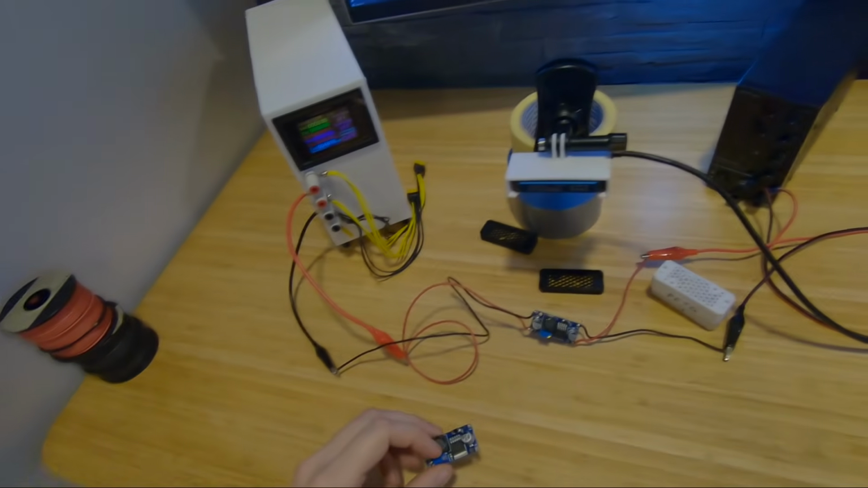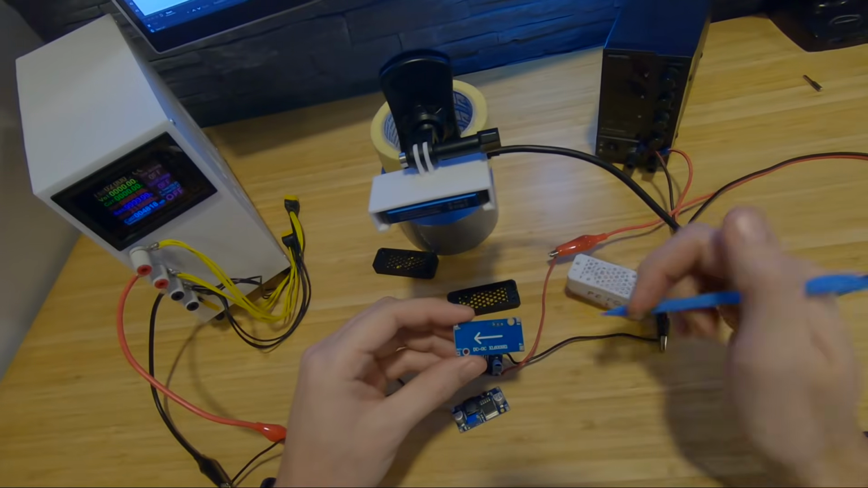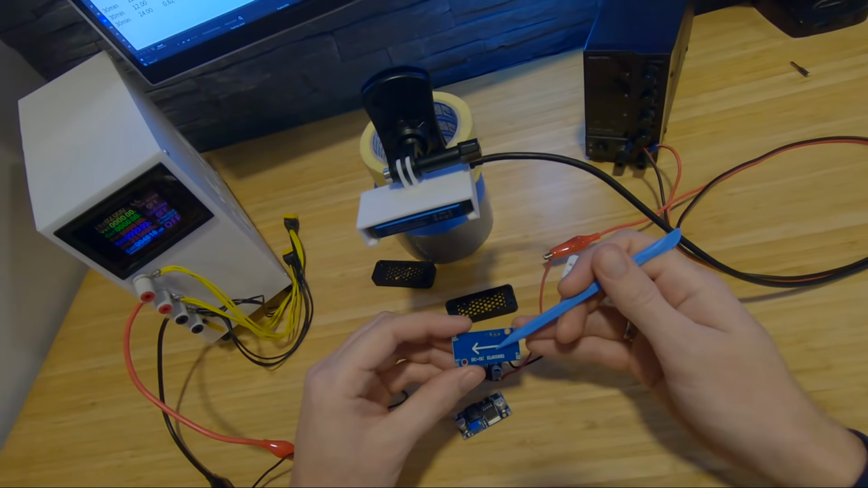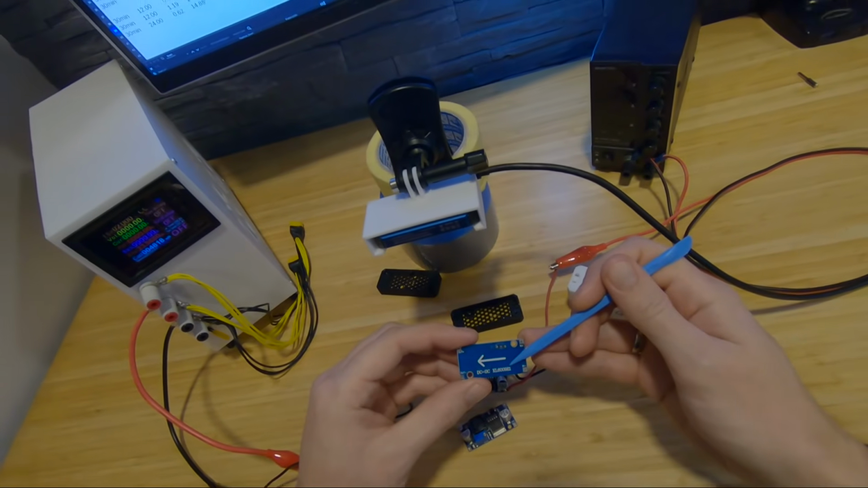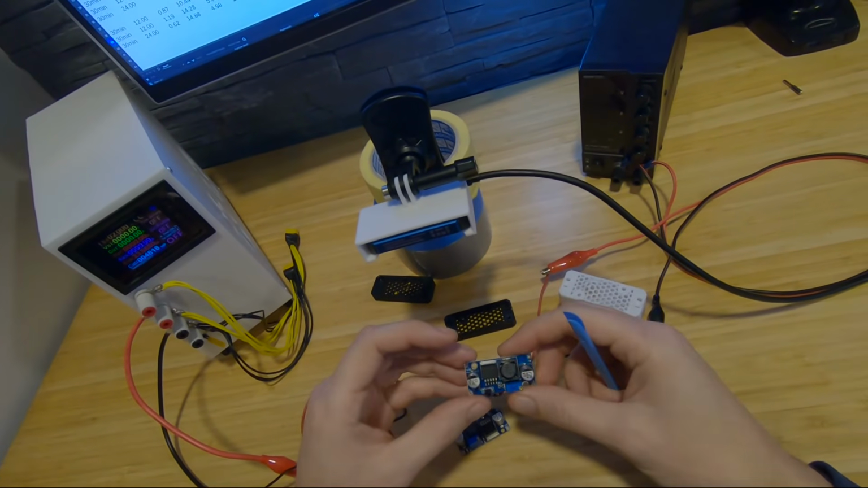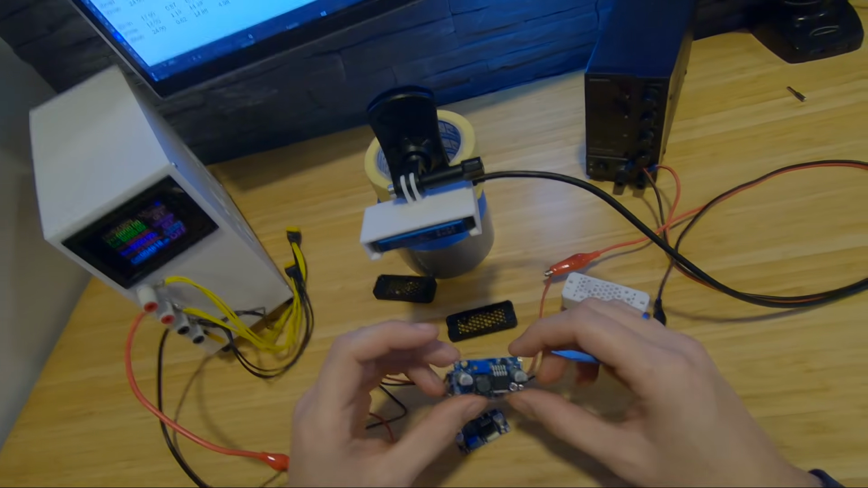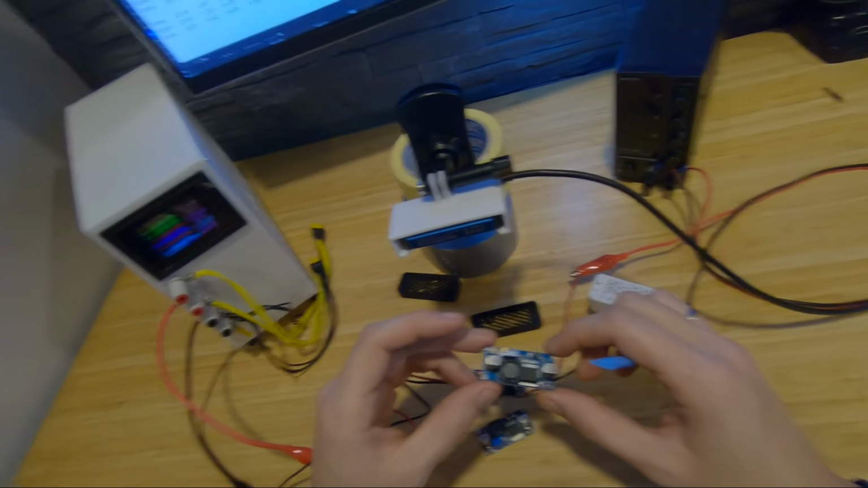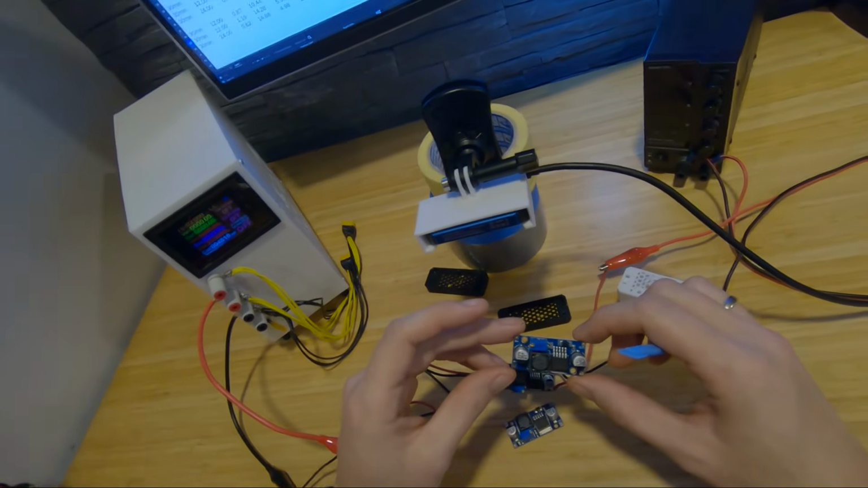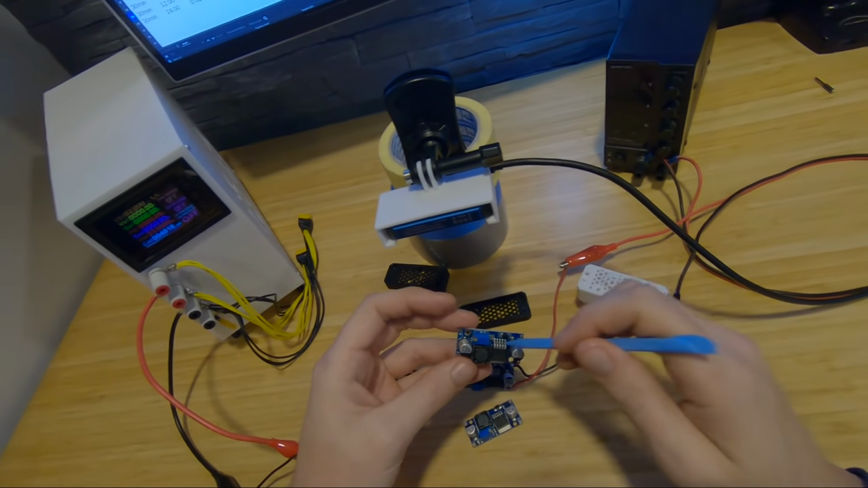For all of this, I think the next thing that I want to test is this XL6009E1. This is a boost converter. I'm mostly using it from 5 volt to whatever, 10, 12, 14. I want to see how this performs.